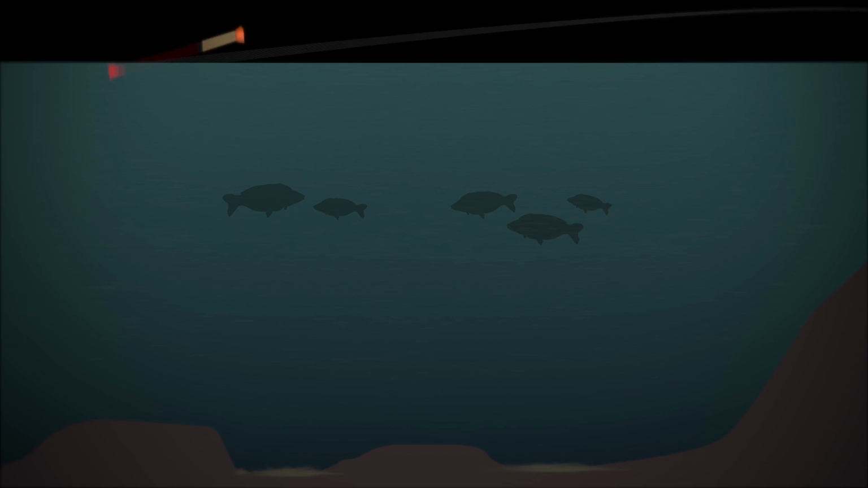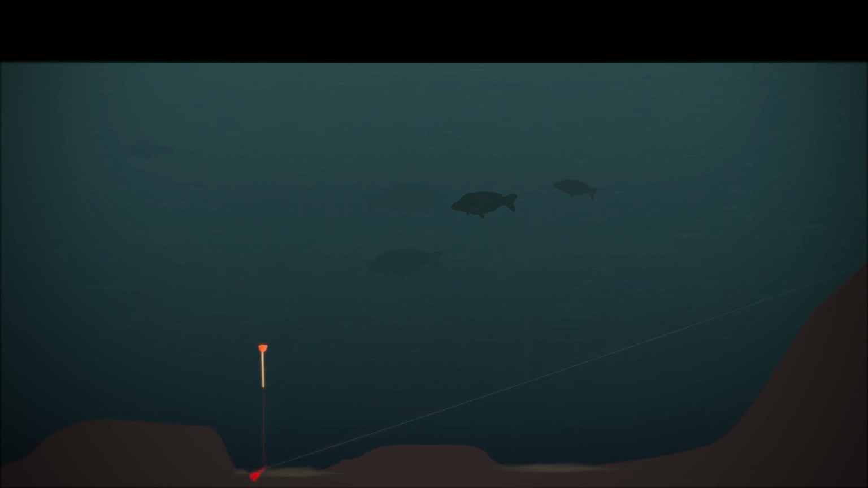Let's say I want to make a 50, 60 yard cast, and I want to know what the depth is between me and that point. I would have to bring the float in and pop it to the surface several times through the swim, and that would alert the carp to me being there. A bright orange marker float coming up and down through the swim is not ideal, certainly not multiple times.